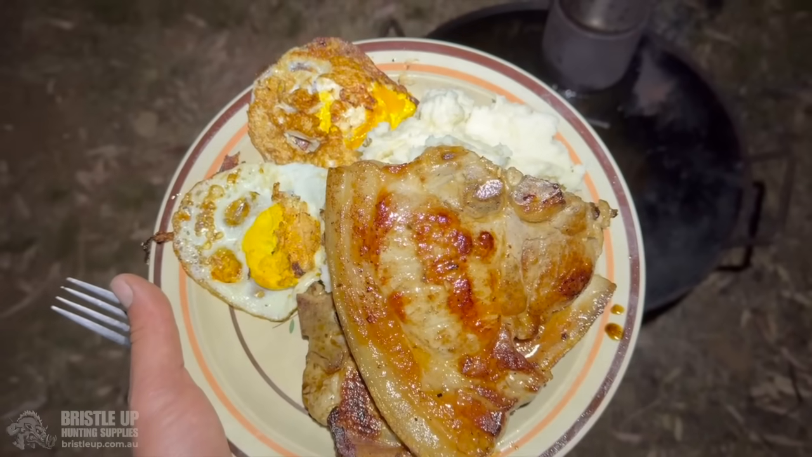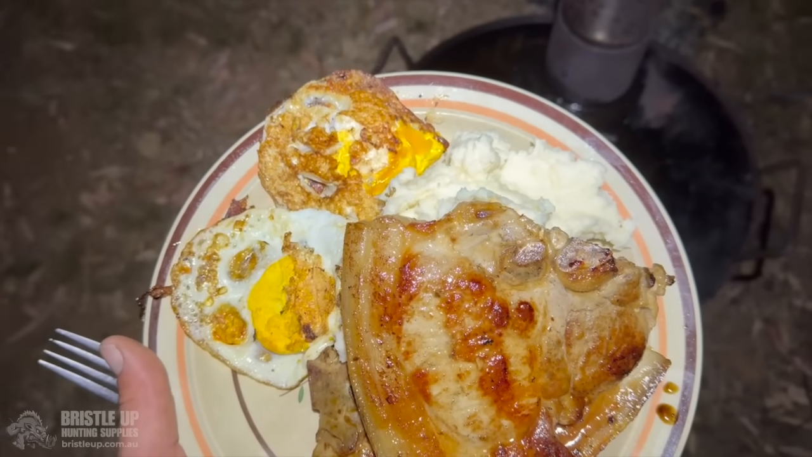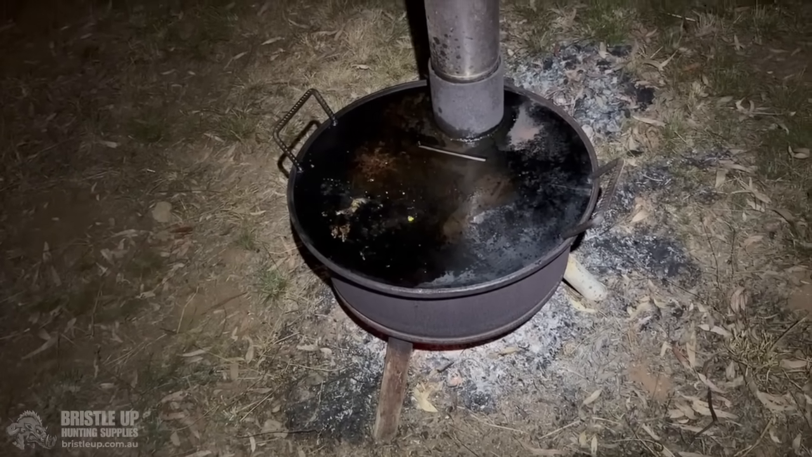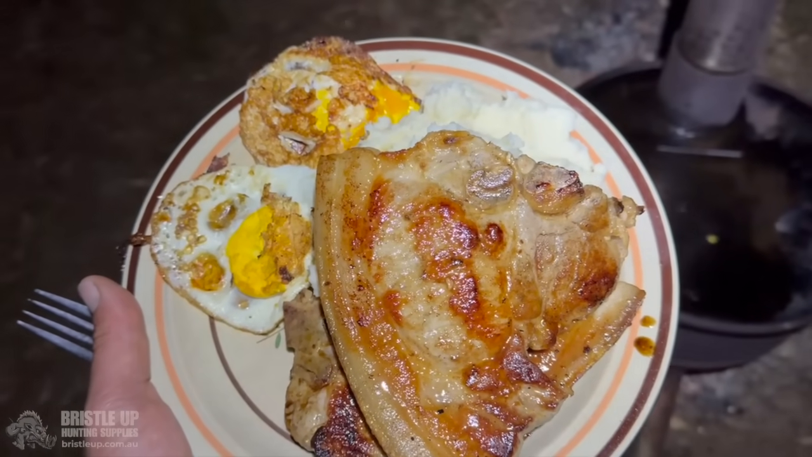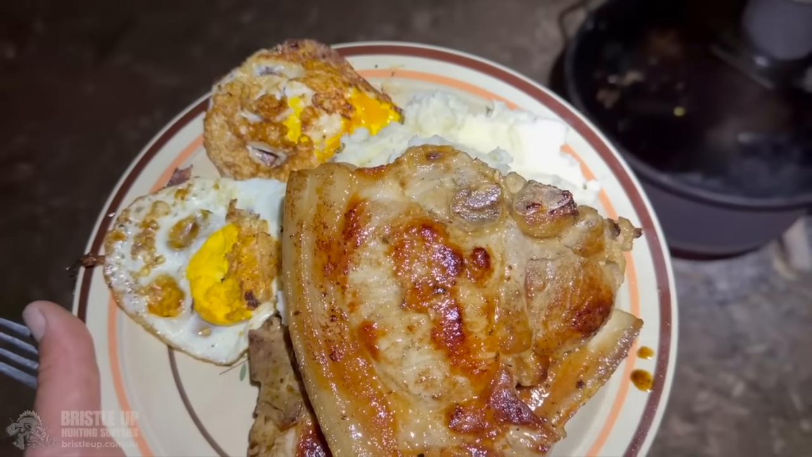Righto, so that smells pretty good. A couple of pork chops and some mashed potato and some fried eggs. Fried on the little fire pit. Barbecue we've made. True bush tucker. Well, tucker, cook it in the bush anyway. Just a really lovely, peaceful spot here. Yeah. Anyway, I'm getting hungry and this is getting cold, so I better eat it.